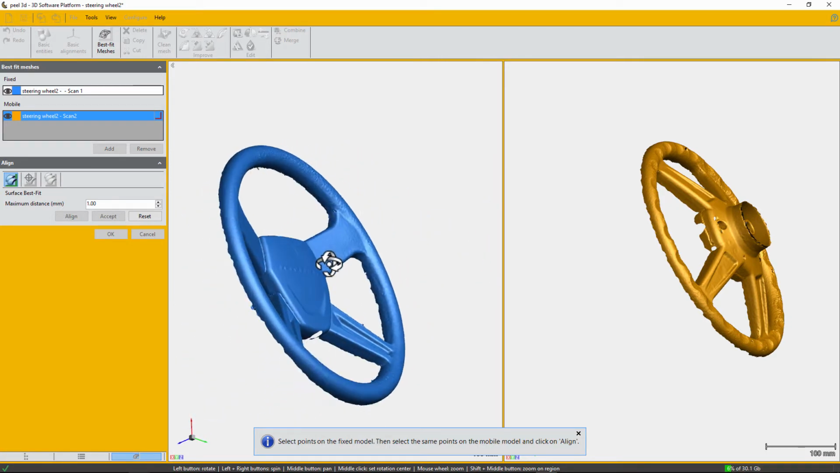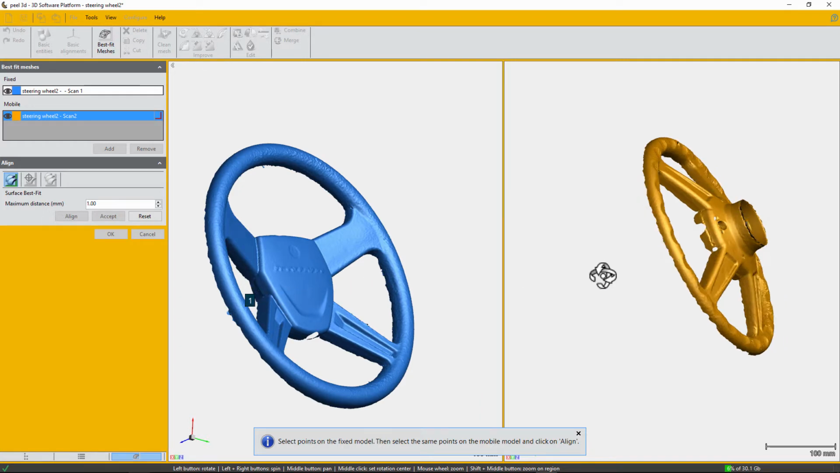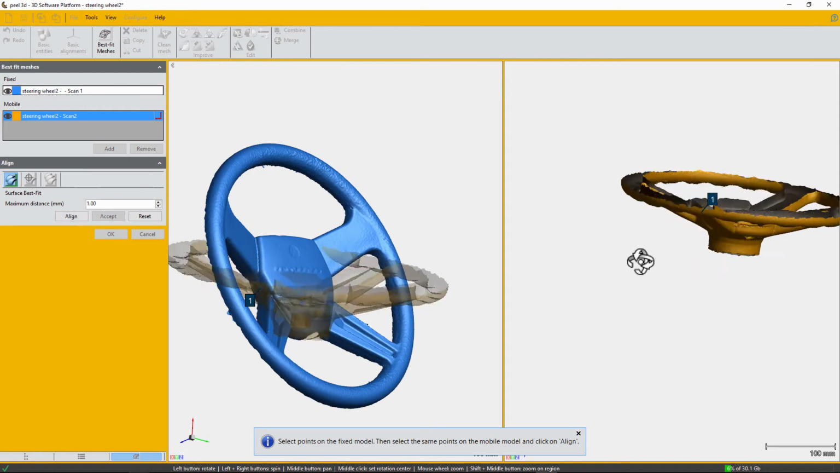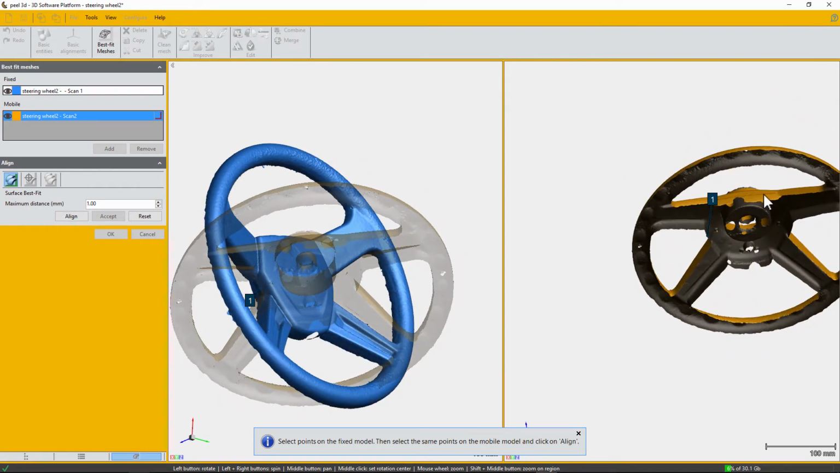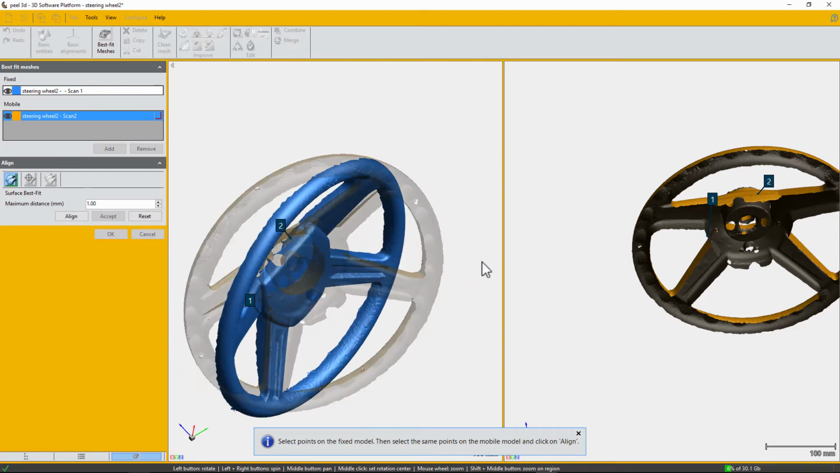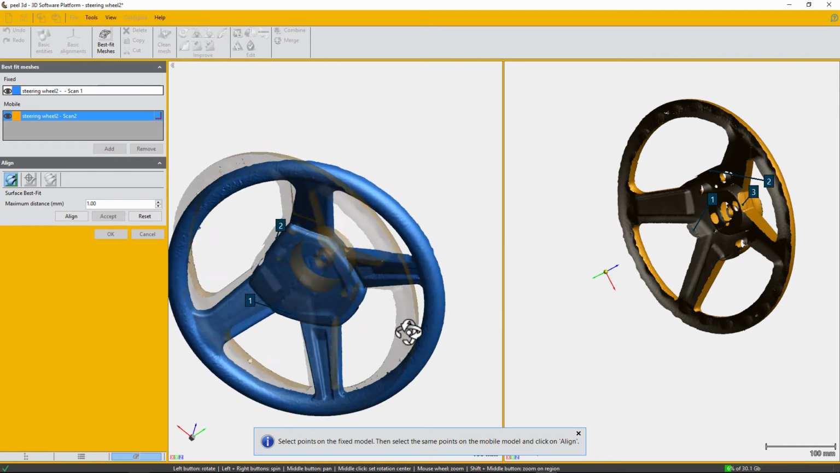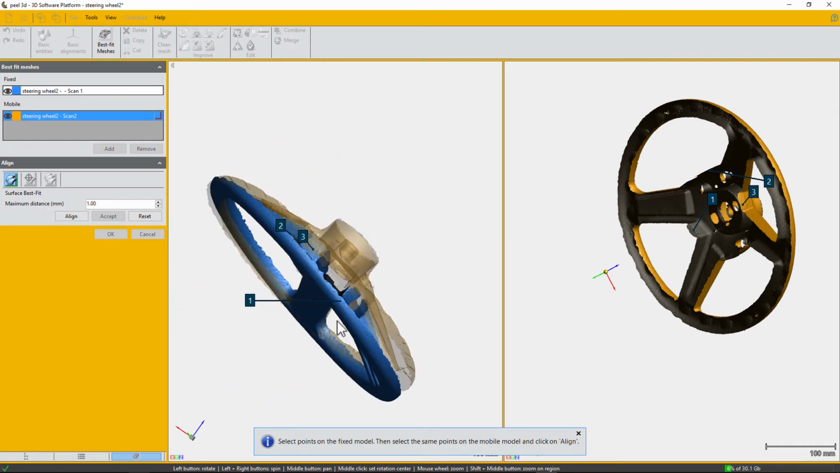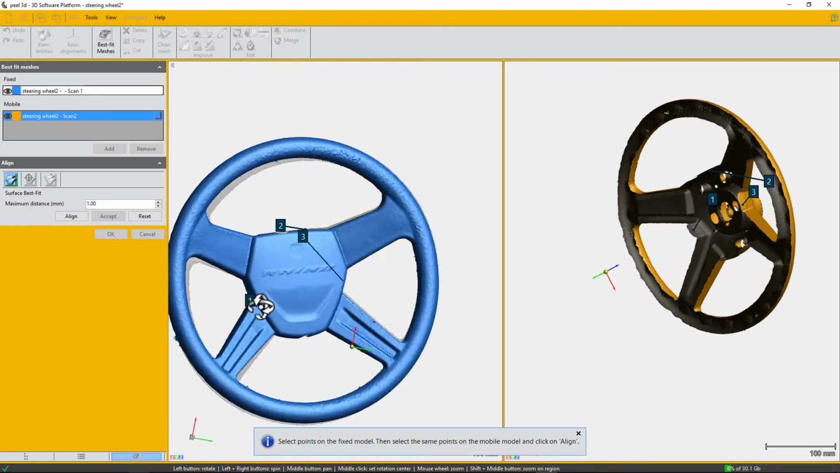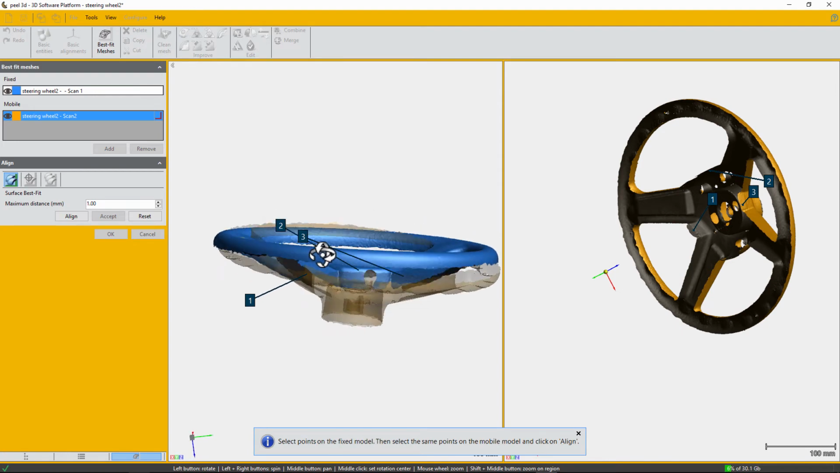After this, you have to find 3 common points on each side of the objects. Click here, right over there. After this, I will try on the top. And then I will try on the right side right over there. When it is close to it, you can go around and look if it looks good or not.